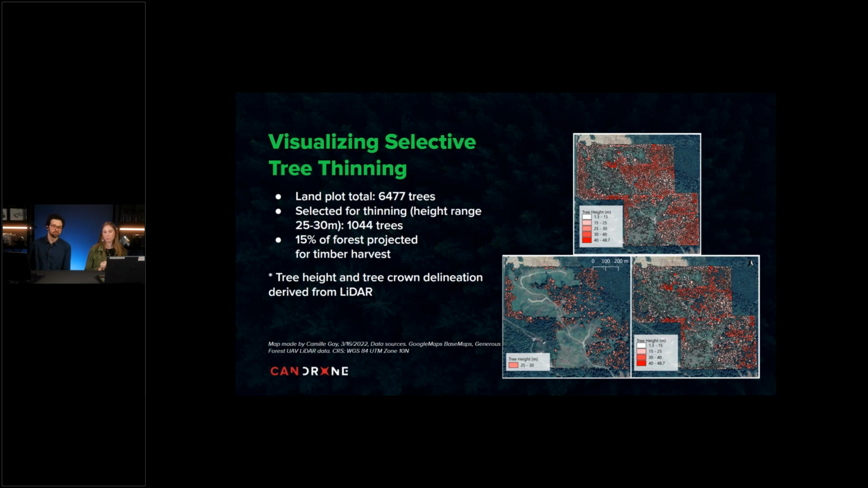We look at the current condition of the stand, and then we would look at the terrain and accessibility to the stand for harvest. We would also look at the desired outcomes for the harvest.